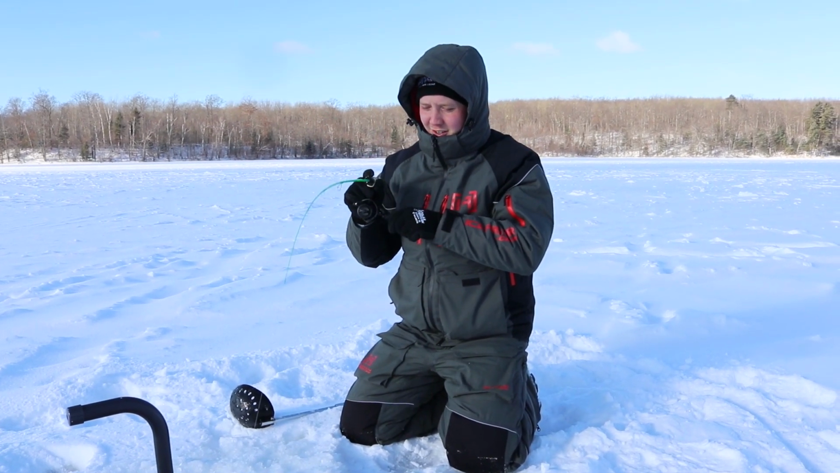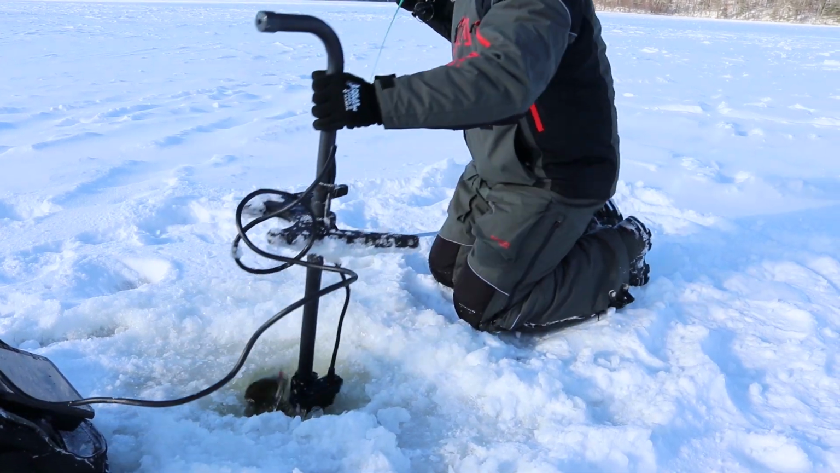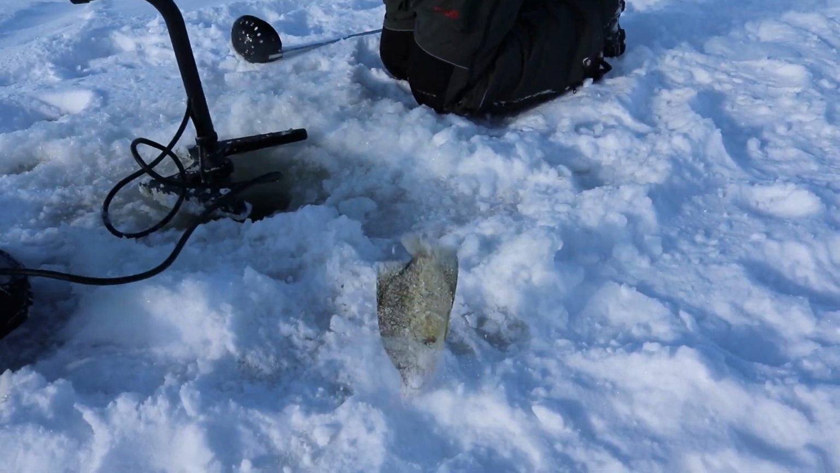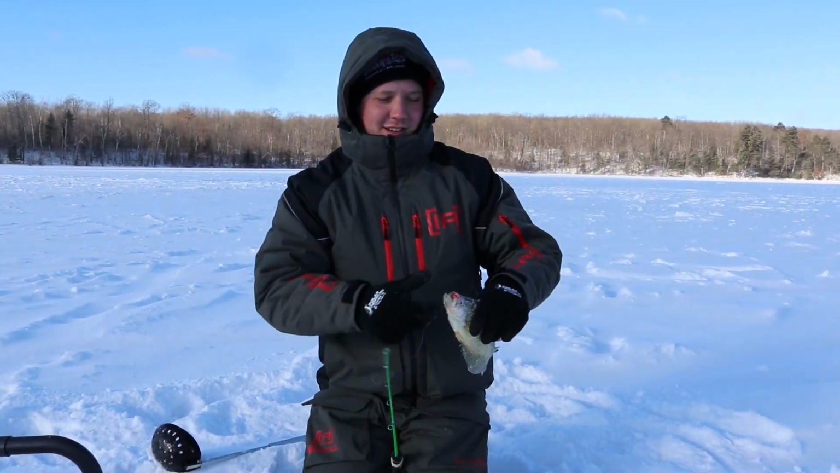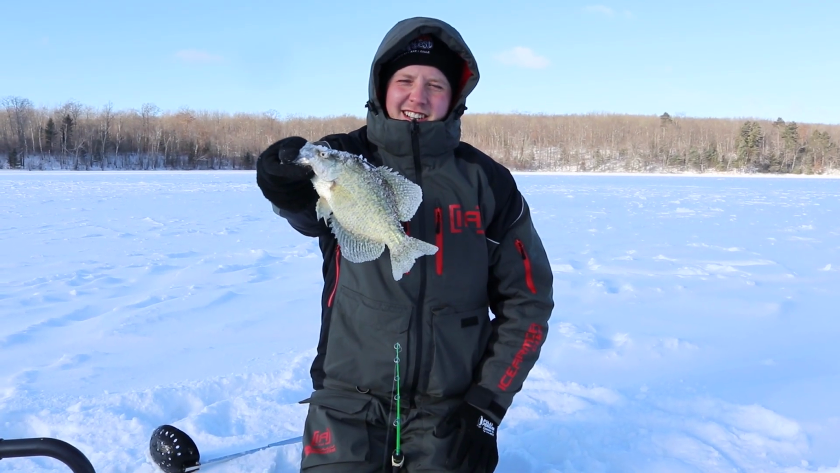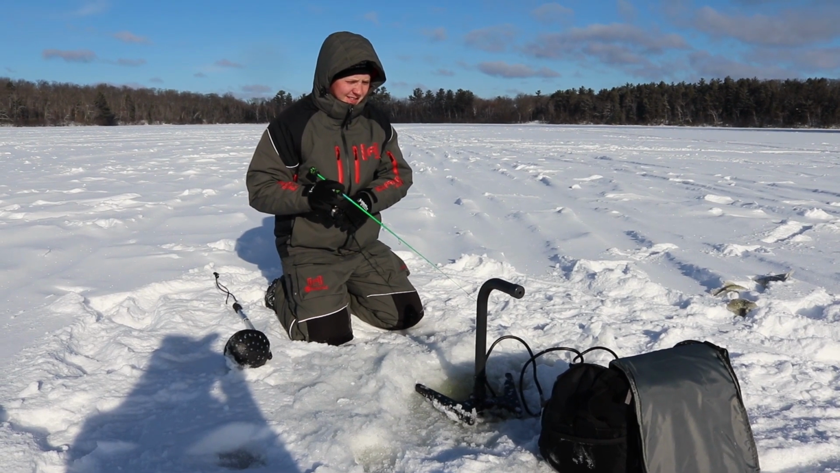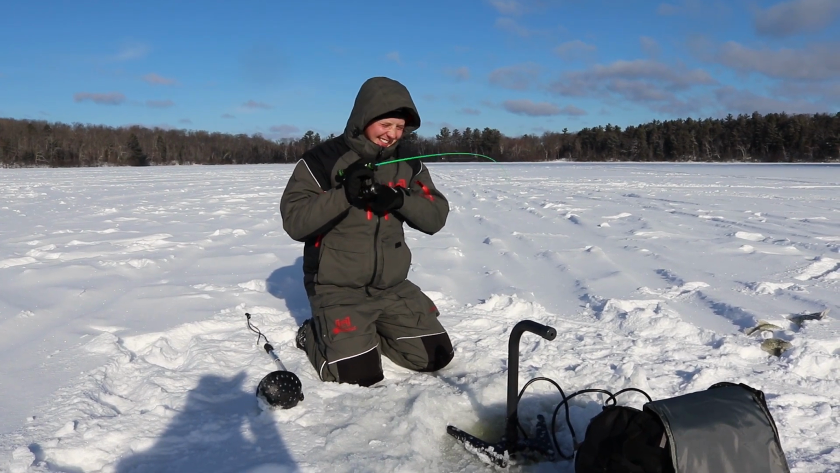TJ finally let me have a turn. I don't think mine's as big as yours though. We gotta drill a second hole for this. Yeah, she keeps getting in the way. Alright, well mine's not as big as TJ's, but I'll take it. We need to eat tonight. Yeah, that's a nice fish. Catch and cook. You caught all the big ones on me. Now I gotta go clean up the runts. Ooh, nice. And I'm okay with it.